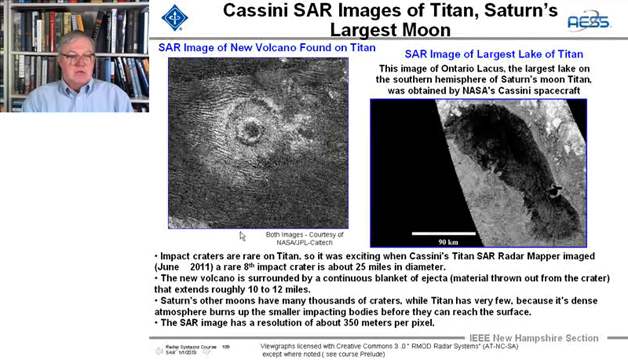And there's a rare impact crater on the moon, 25 miles in diameter, and a new volcano here, surrounded by ejecta material. And that's all the ejecta material. There are 350 meters per pixel on these images.